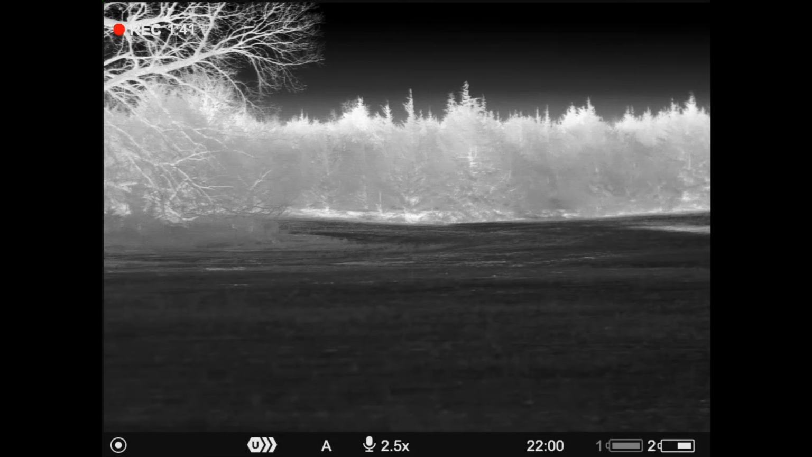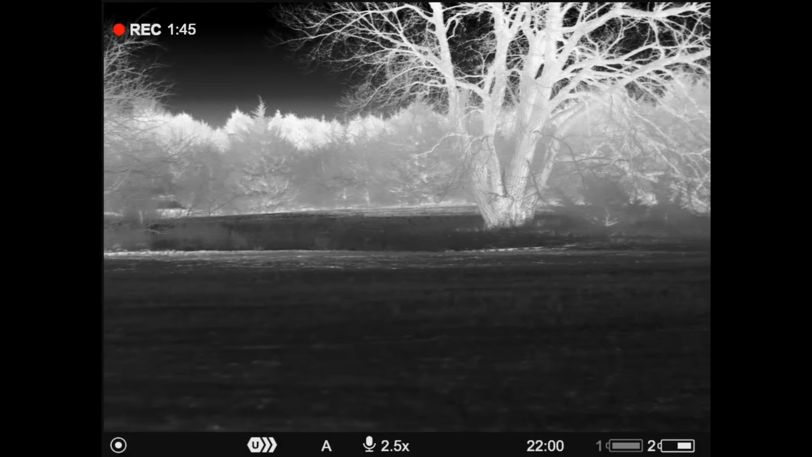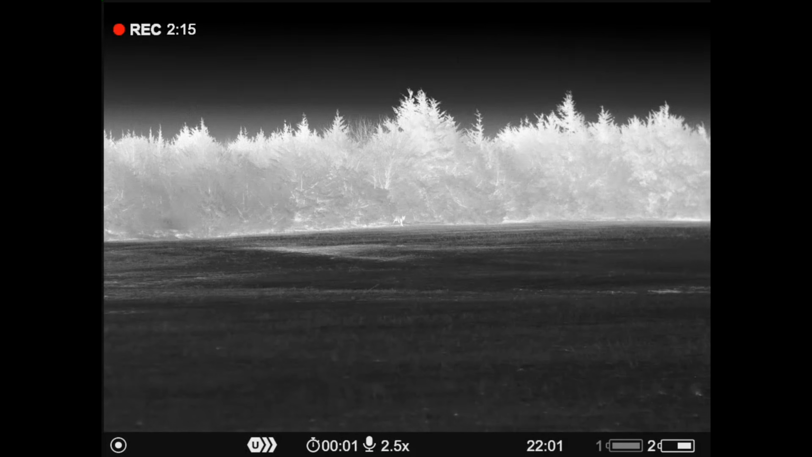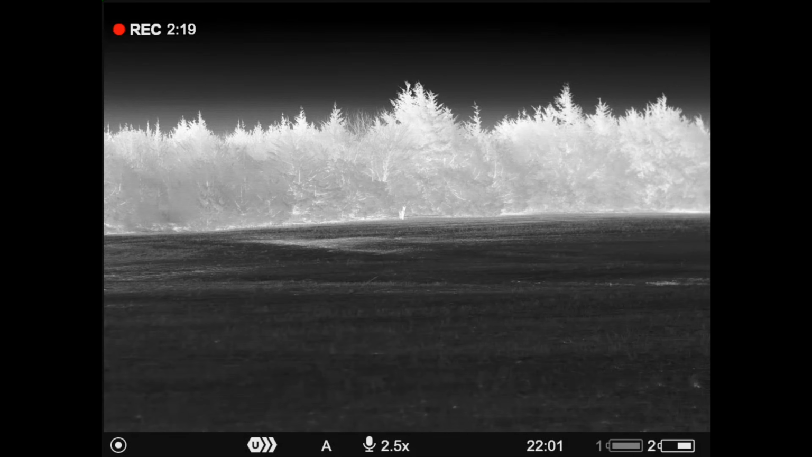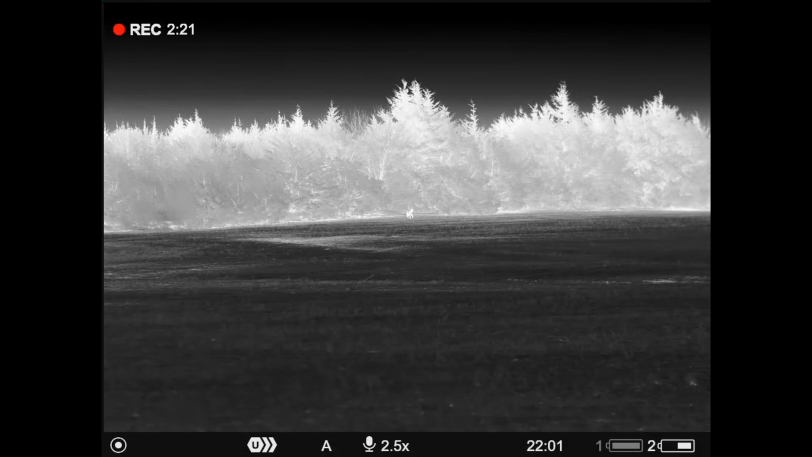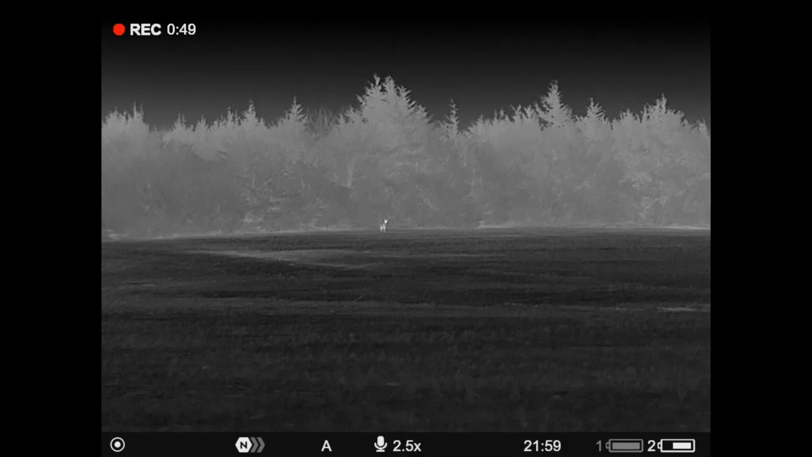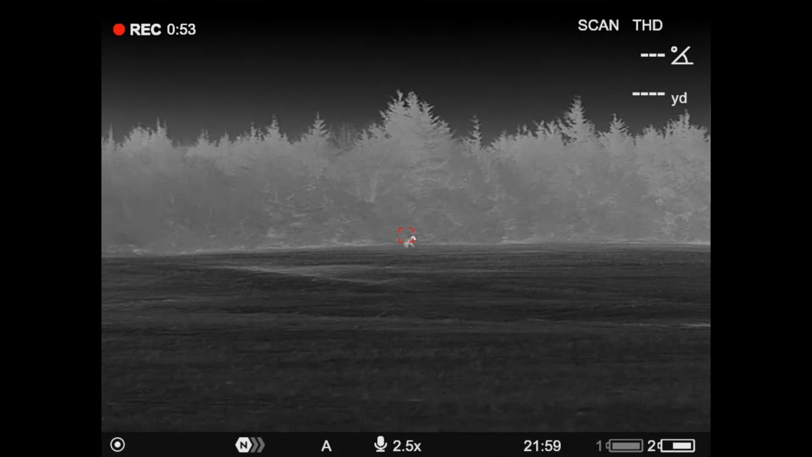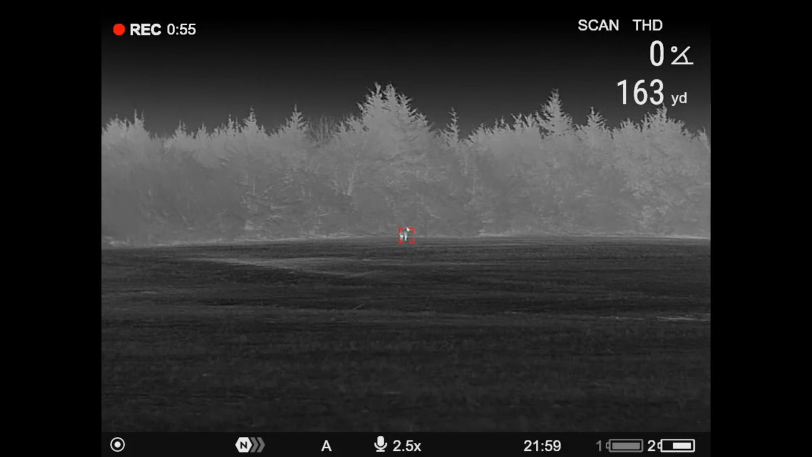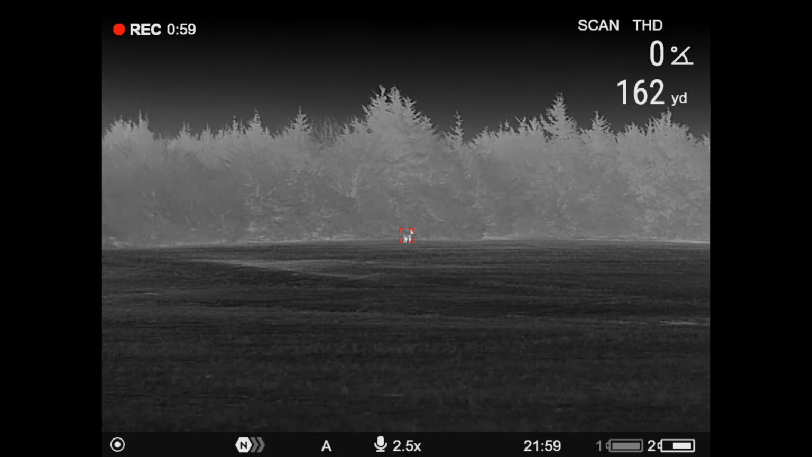Well, you look back here. Hold on. He heard us. He's back. How far is he? He's coming. Let me shoot a range for you, Rick. 160. You ready? Yeah.